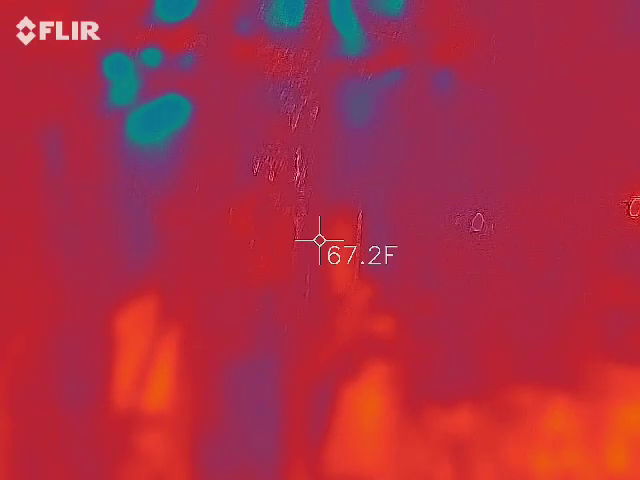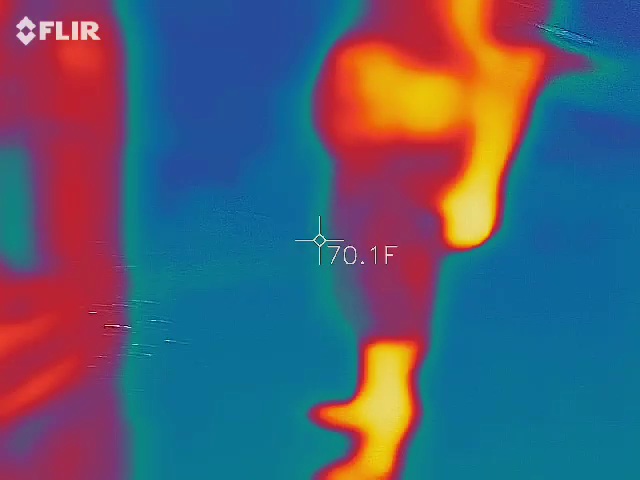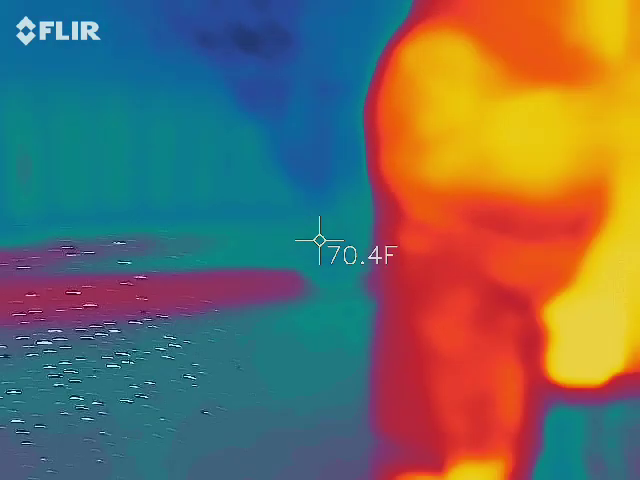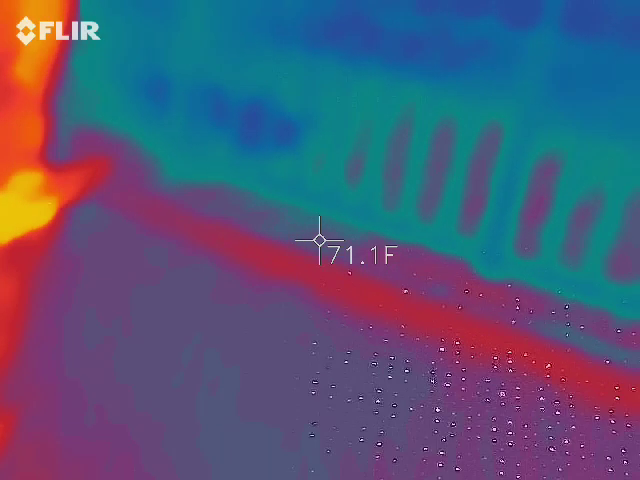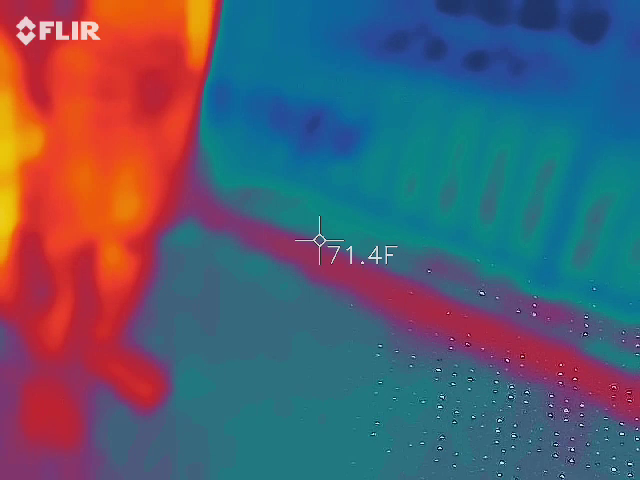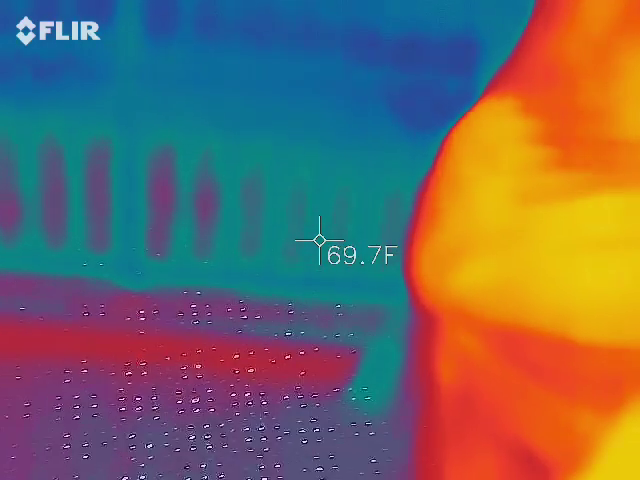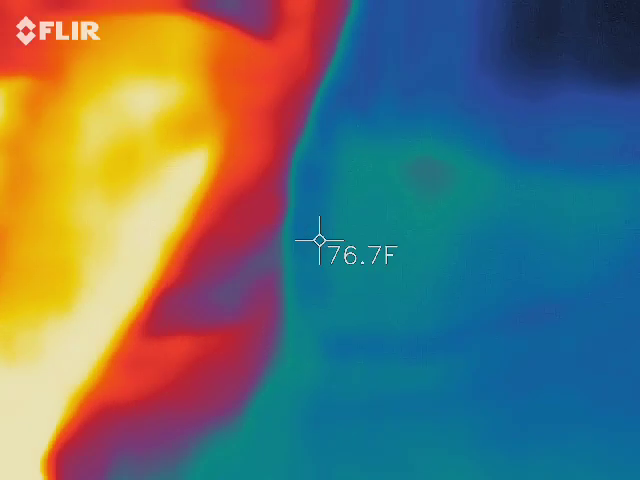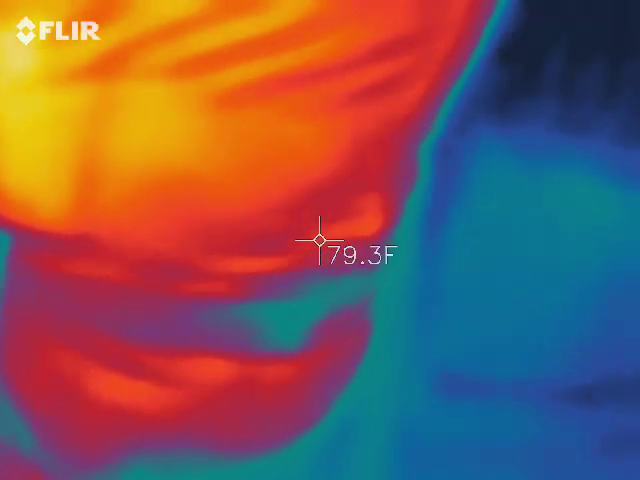Can I take the temperature? You can. Look at that. See how it was flashing? Batteries might be running low. That's why I'm wondering. It was kind of pulsating a little bit. Yeah, and that thing will kind of burn up after five minutes of steady use, but most people won't keep it out for five minutes at a time.